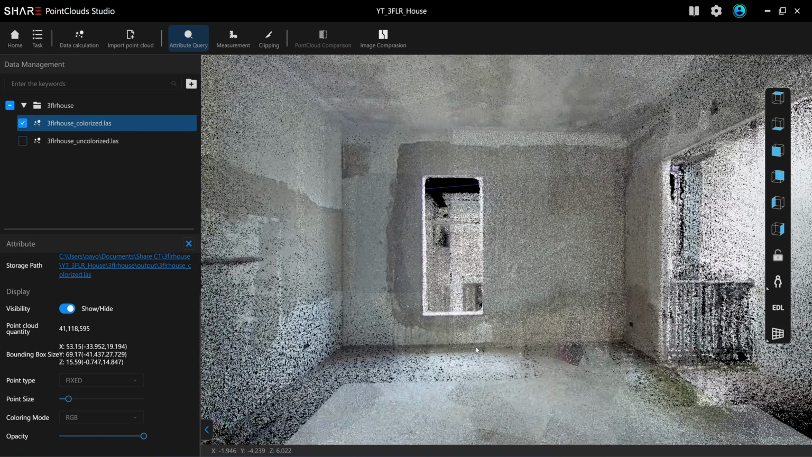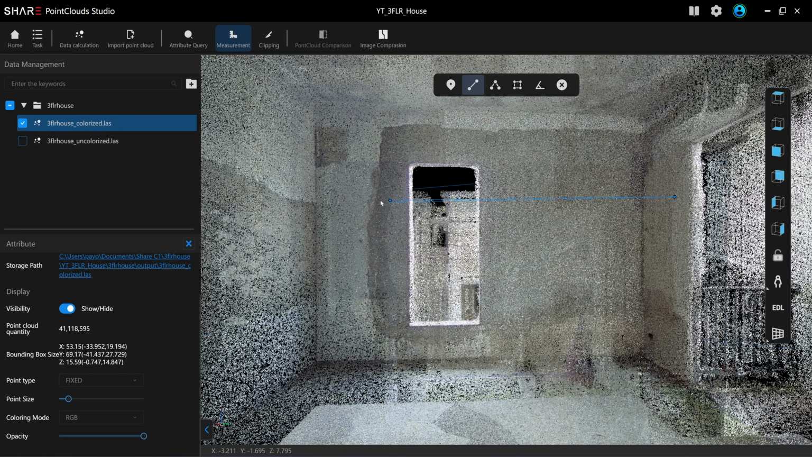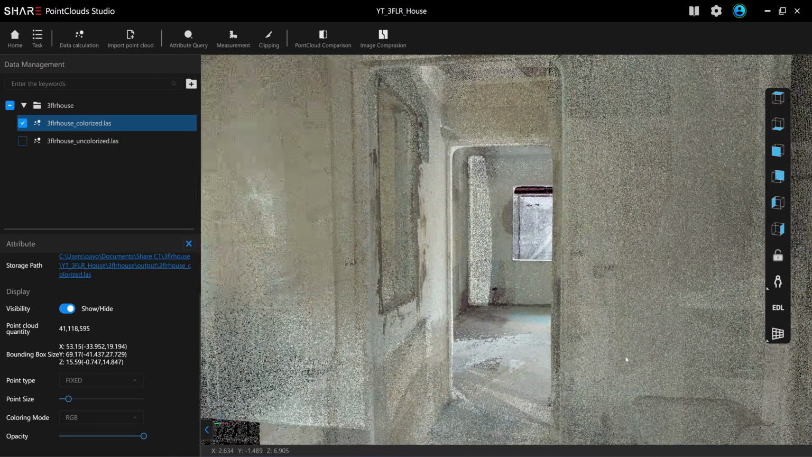If you want to measure the distance, you can click here. And you can just drag from one point to the other point, and you see 3.761. See, there are blind spots on the floor.